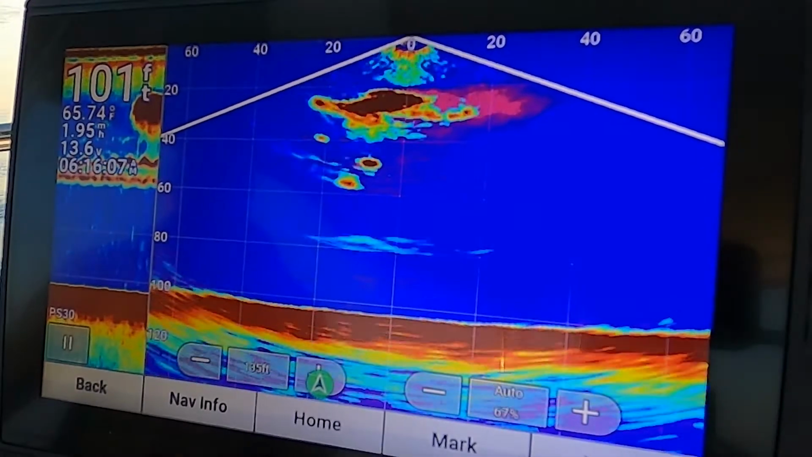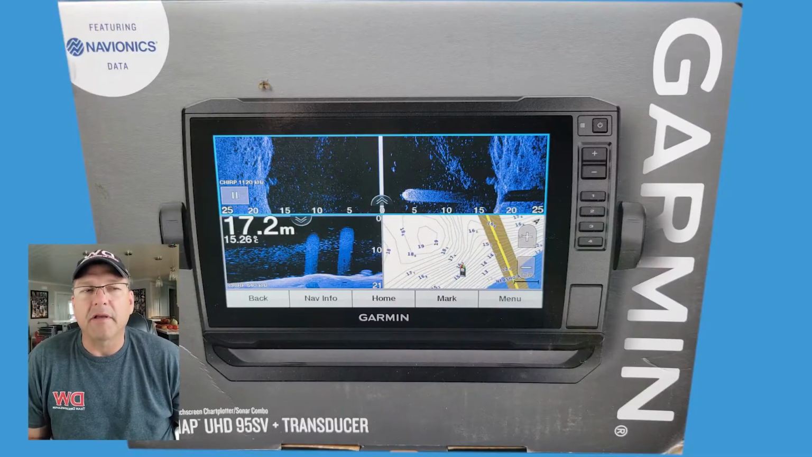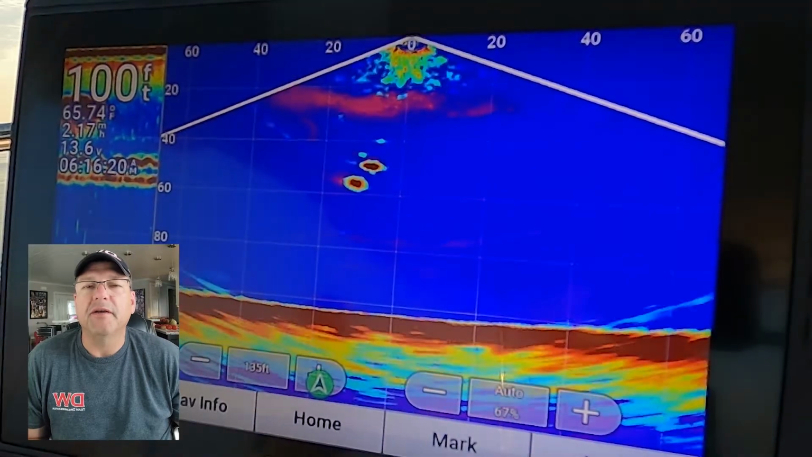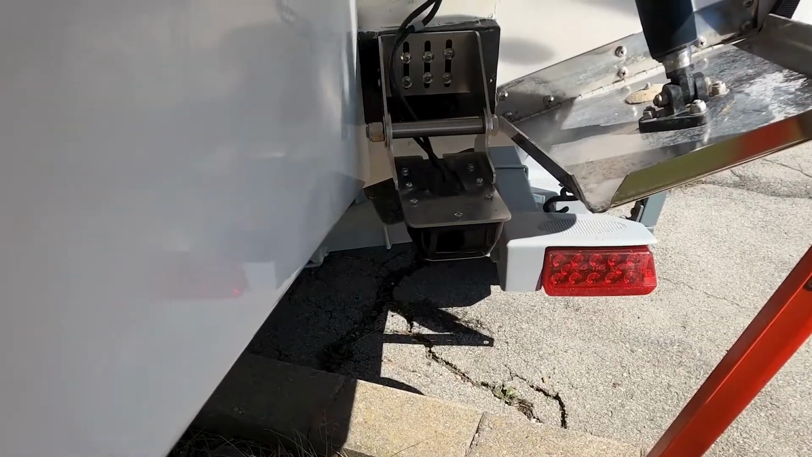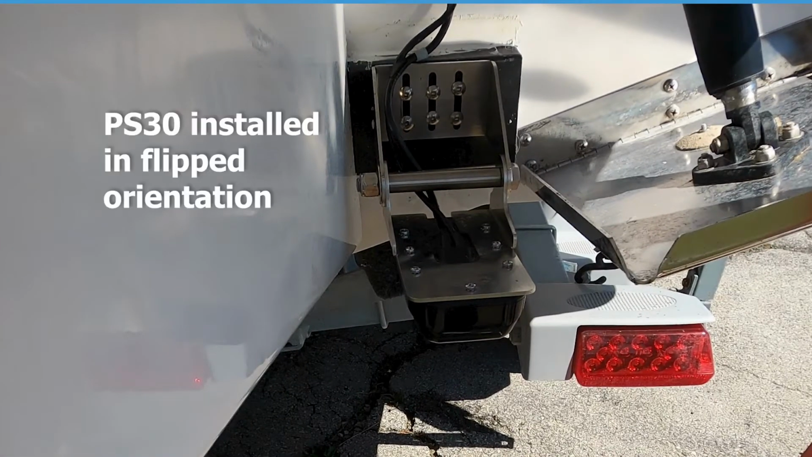I bought the Garmin EchoMap UHD 95SV from Cabela's. It came with its own transducer, but I also bought a PS30 Panoptix transducer. Here you can see our PS30 mounted on the starboard side of the boat. I have it installed in the flipped orientation, and I'll show you what that means.